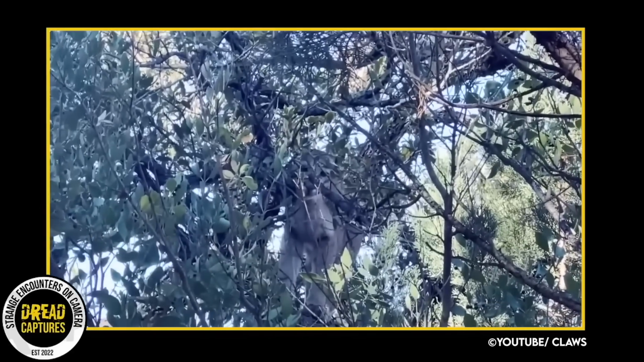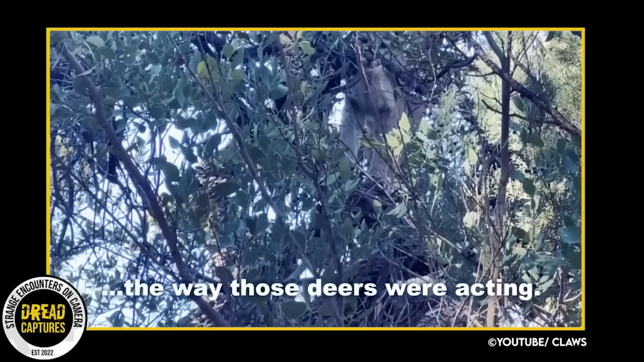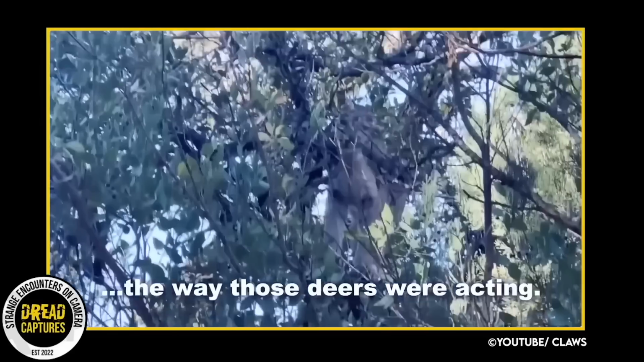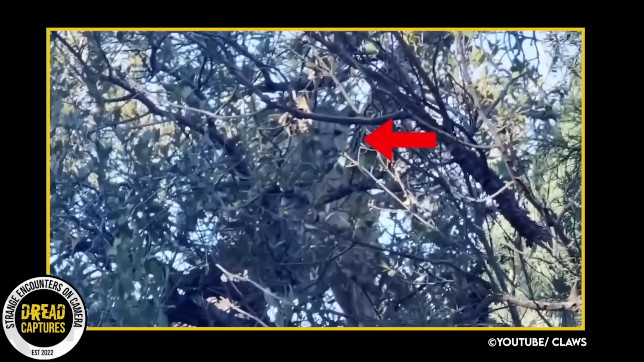Her own animal instincts kicked in and she headed off to her tent. And it's a good thing she did. The hiker says she's not even really sure why she looked up, but when she did, she saw a mountain lion lying in wait on a tree branch almost directly above her.